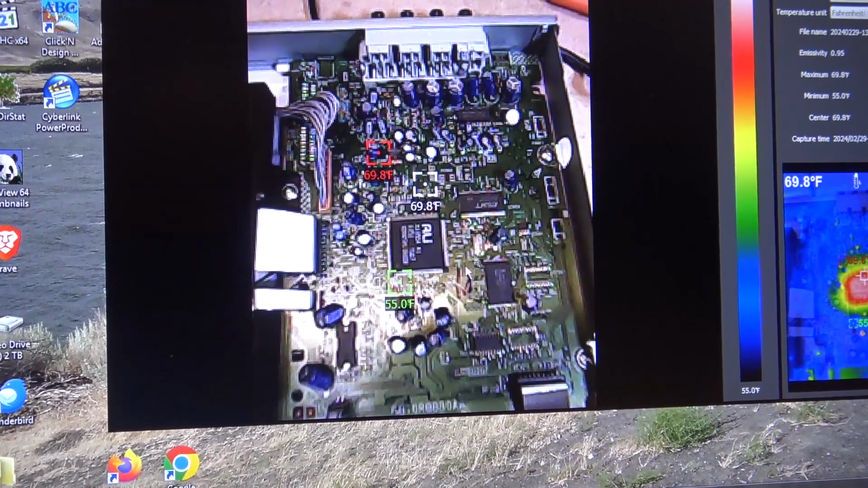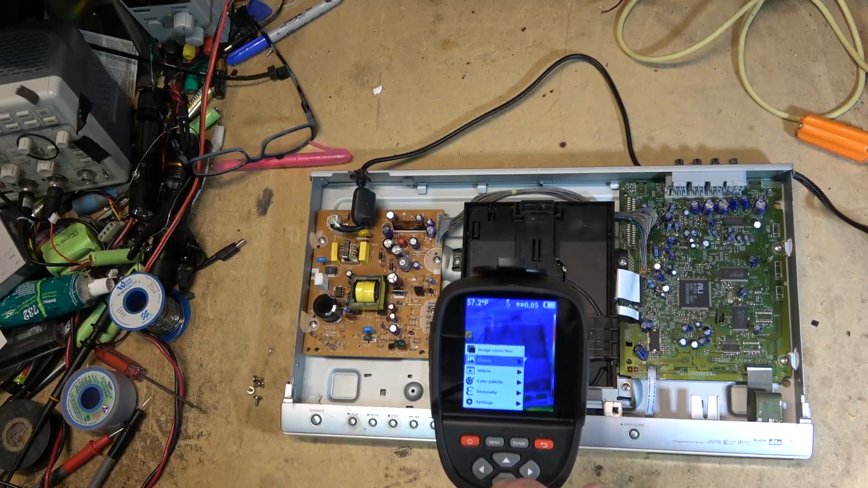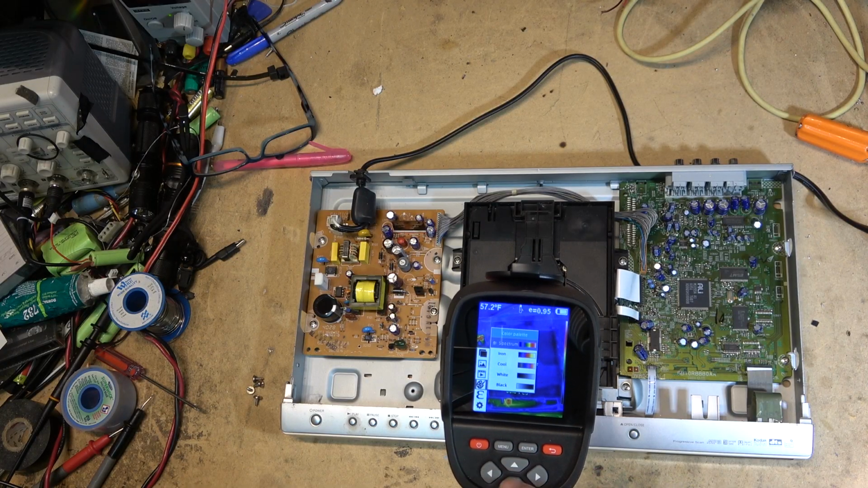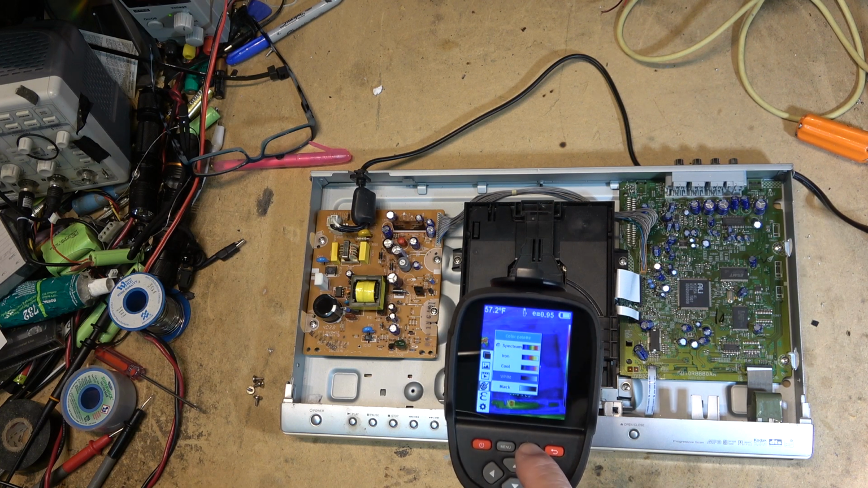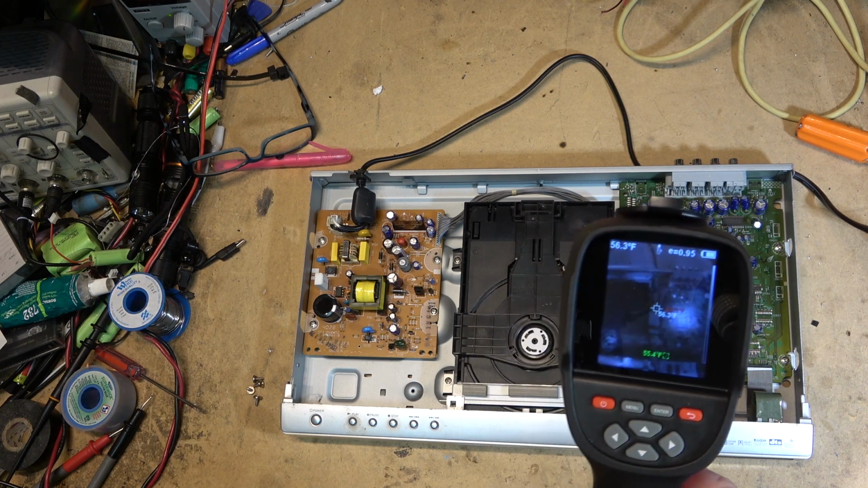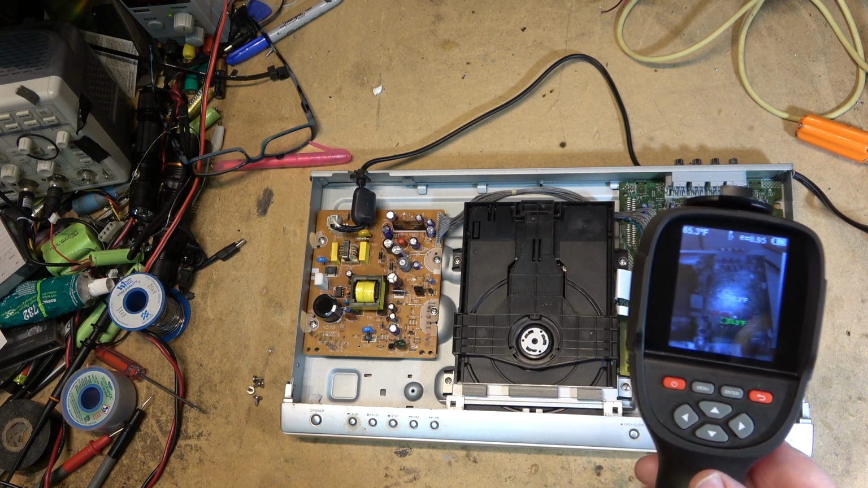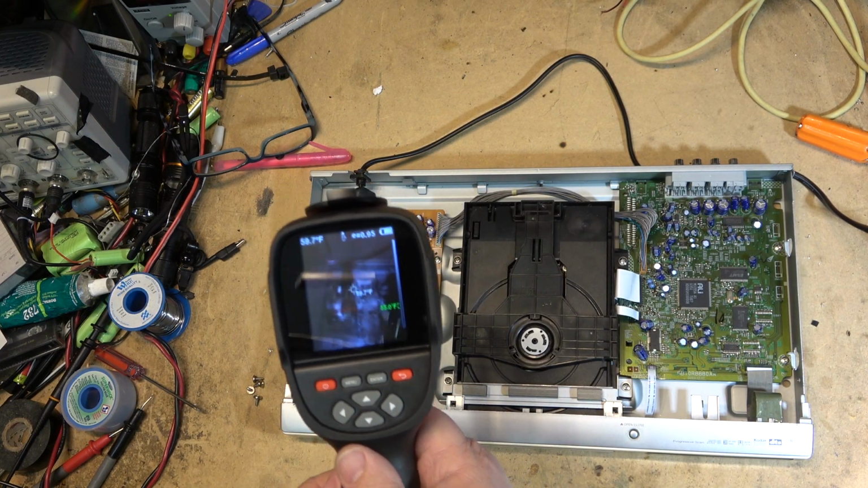Now if I want to change the view, go to the menu, go to the color palette, and I can change to, say, white. So now we'll see the hot component in white versus the rest of the board.